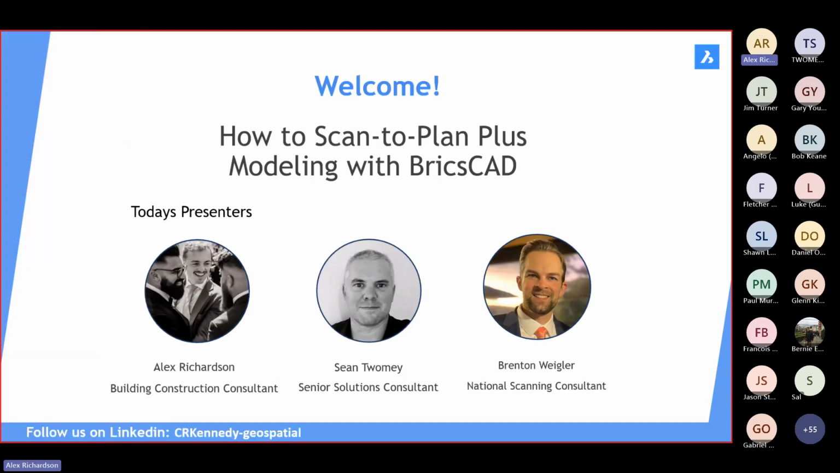Welcome, everyone. How to scan to plan plus modeling with BricsCAD. Today, how did I fix it? I went into settings. You tried turning it off, turning it back on again.